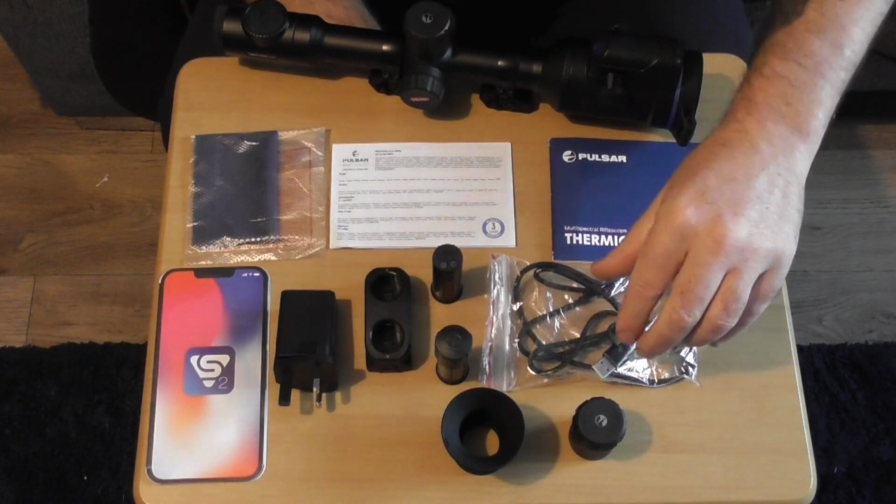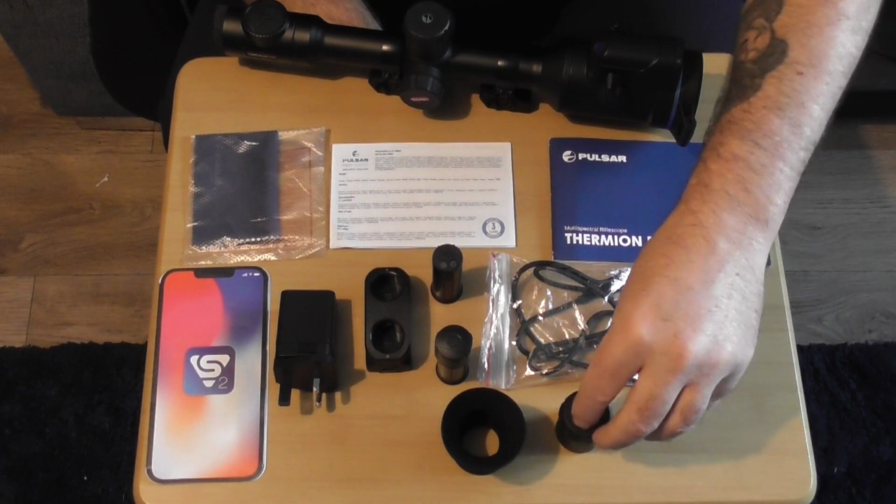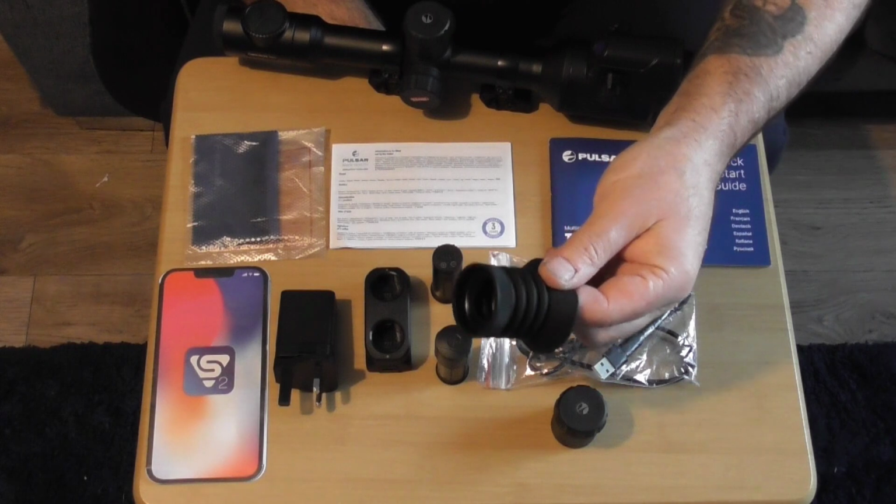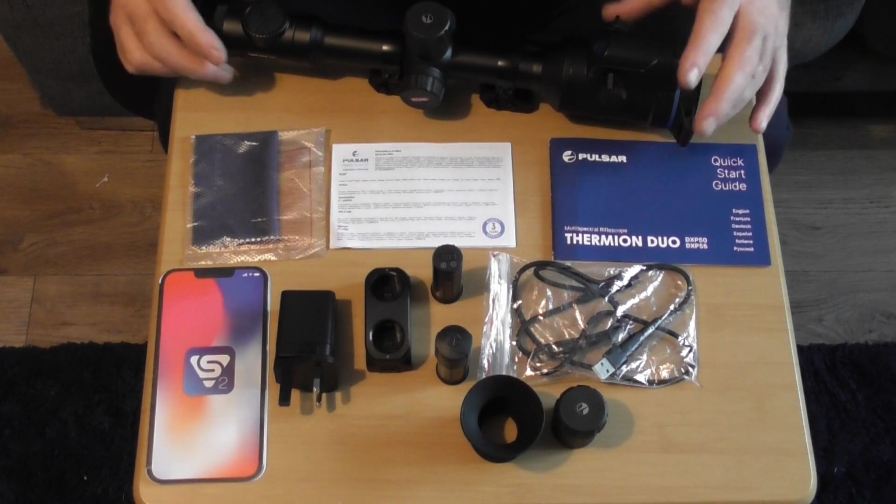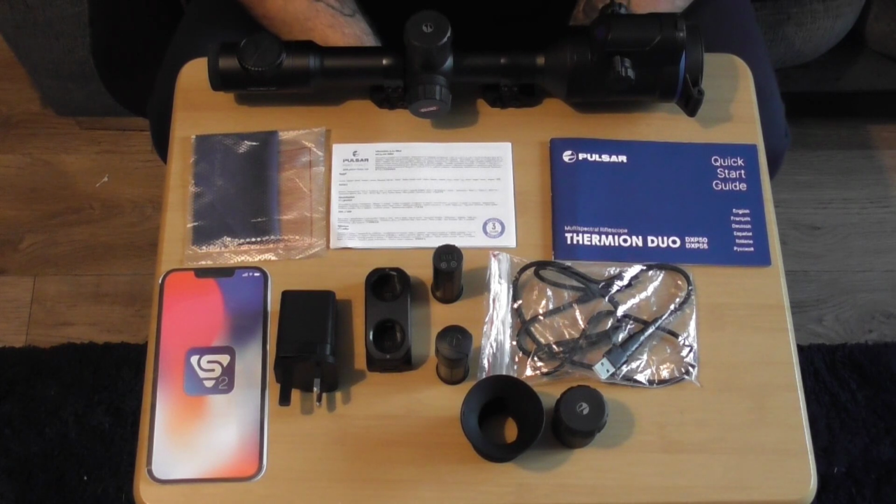USB Type-C charge lead, an extra deep cap should you wish to use a different APS battery, and the rubber eye cup on the back, which, as a lot of you know, I'm not a fan of, but you get one of those in the box as well. So that's it really what comes with the box, or inside the box.